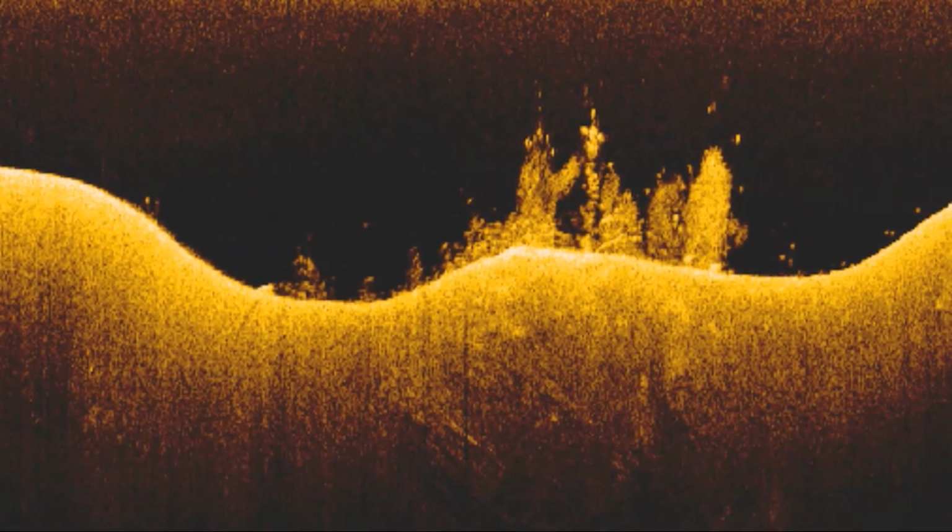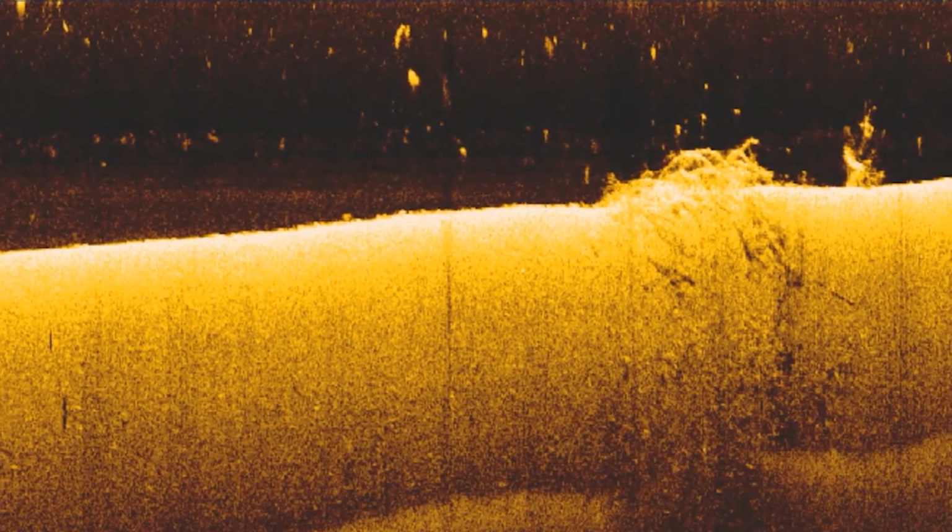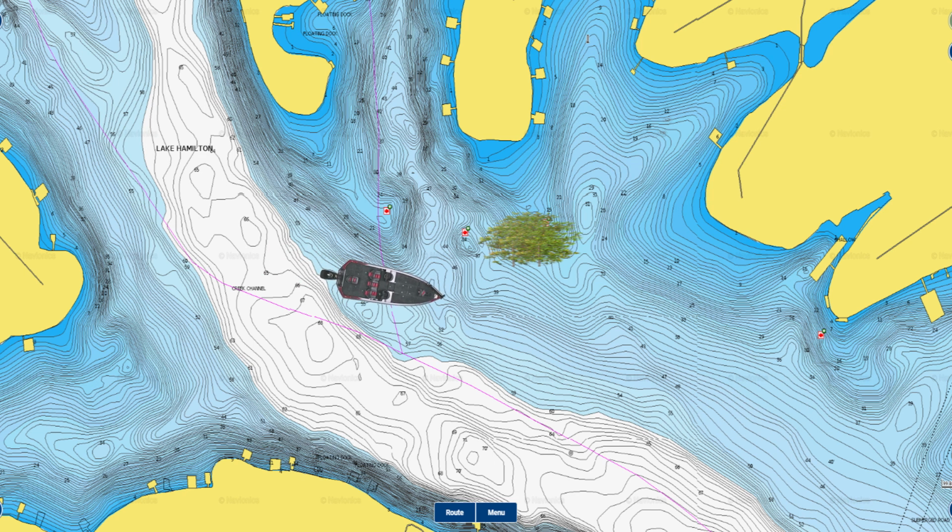And that's something you don't get with your traditional 2D sonar. And then the last type of sonar that I will use to identify brush piles is my down imaging. And I actually use my down imaging mainly to identify fish in brush piles, not so much to locate brush. And what I'll usually do is graph over an offshore area, find a brush pile with my side imaging, mark it with a waypoint, then come back around and re-graph over that brush pile with my down imaging to see if there are any fish in that brush pile.